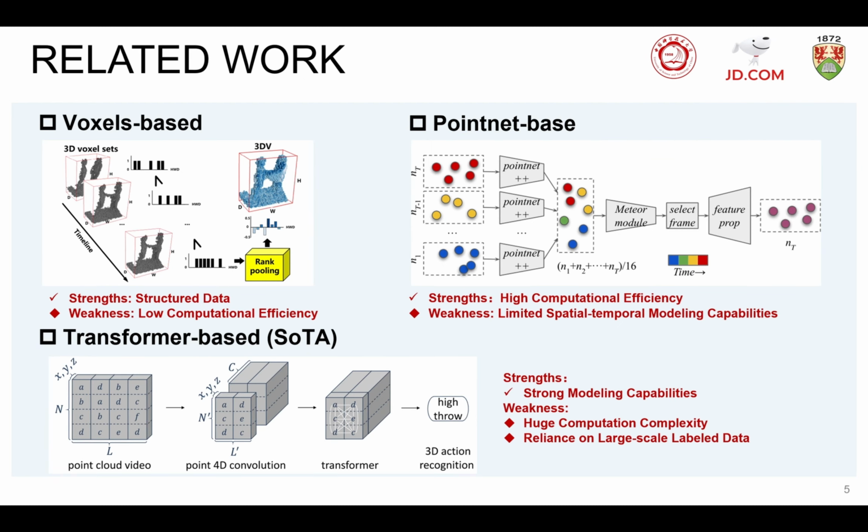Based on the characteristics of previous methods, three main types of point cloud action recognition have been distinguished. The first one is mainly based on voxels obtained from point clouds. 3D dynamic voxel, 3DV for short, brings the voxelization of point clouds into point cloud action recognition via temporal rank pooling. This type of method effectively solves the problem of irregular data format, but has the weakness of low computational efficiency.